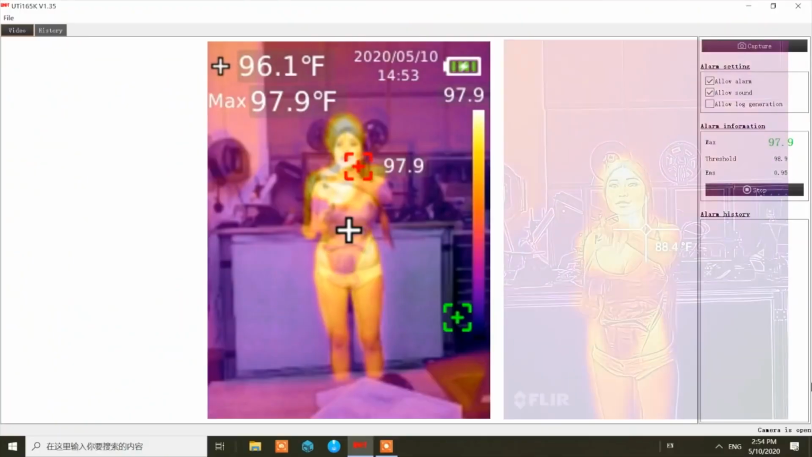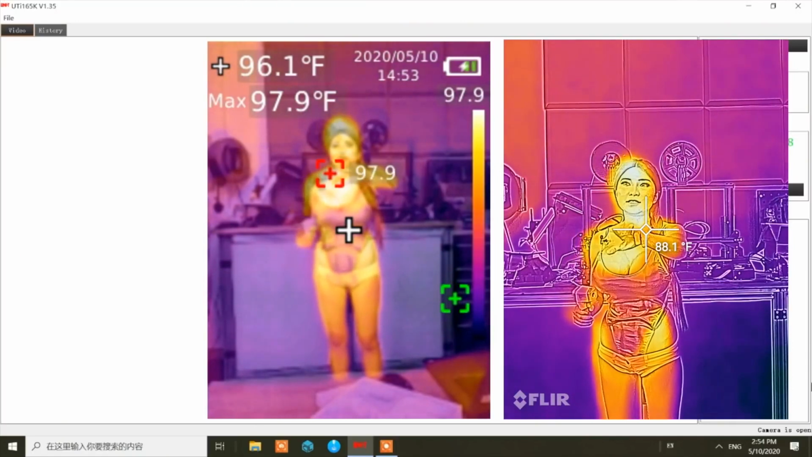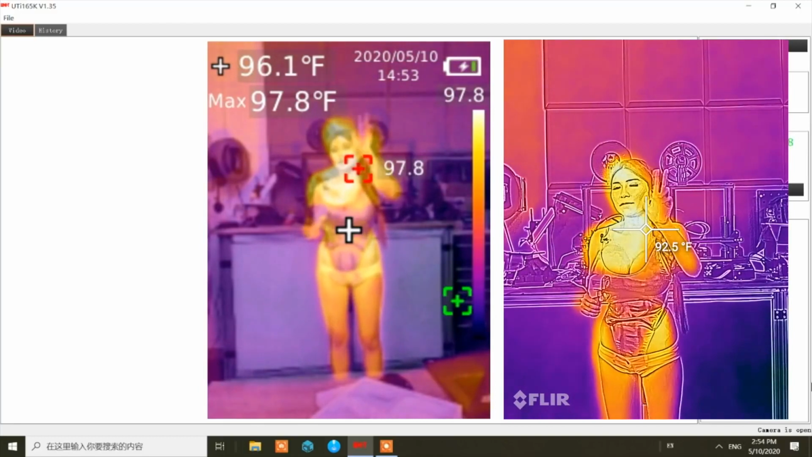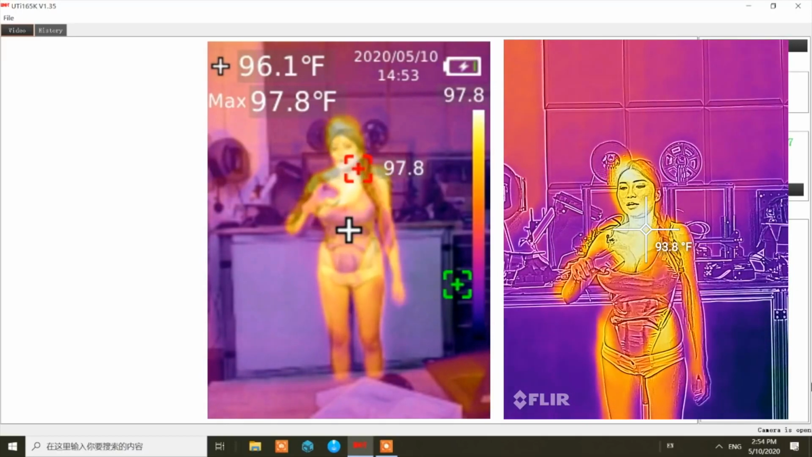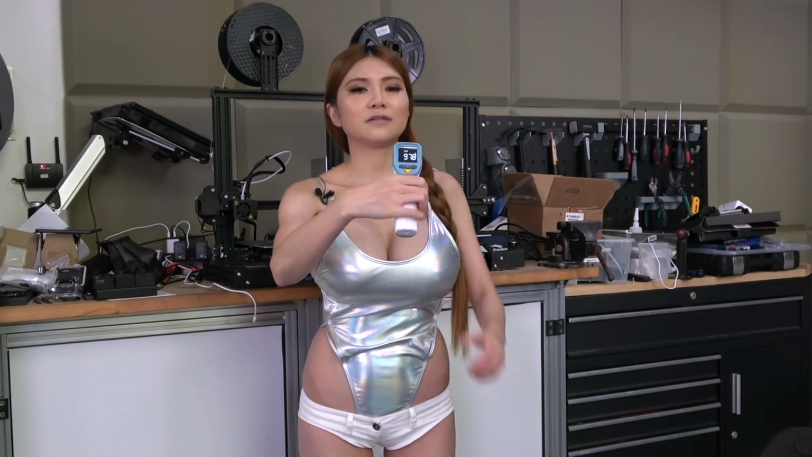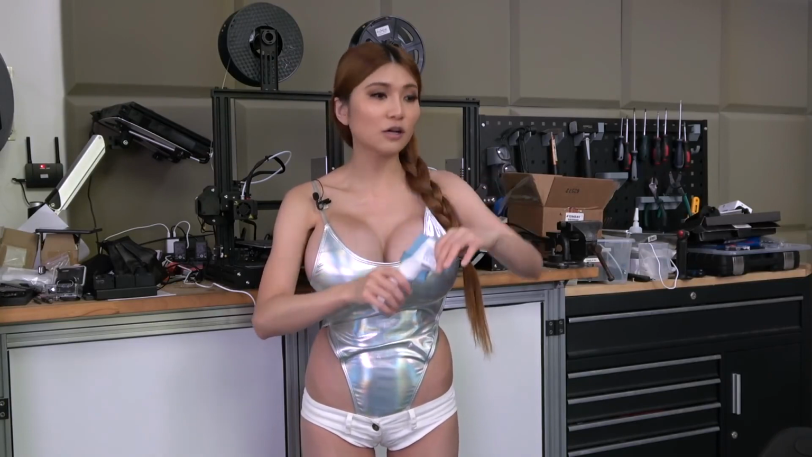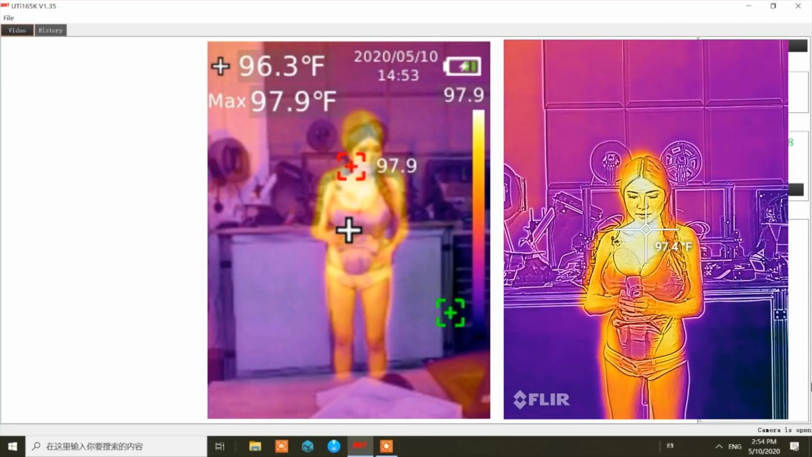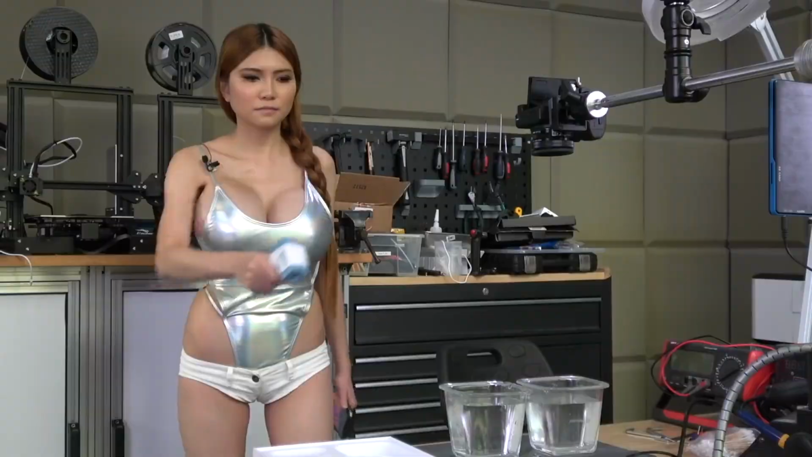Okay, now I have the Unity thermal scanner side by side with the Blackwheel. You can see the readings on that. It should be pretty close. I don't know if the Blackwheel can do fever screening. I have to do some more tests. But if I use this properly, it's closer, the reading. It's 97.8, so it's pretty close. 97.8. Yeah, you see on the screen it's 97.8, right? So it's pretty close, the result.